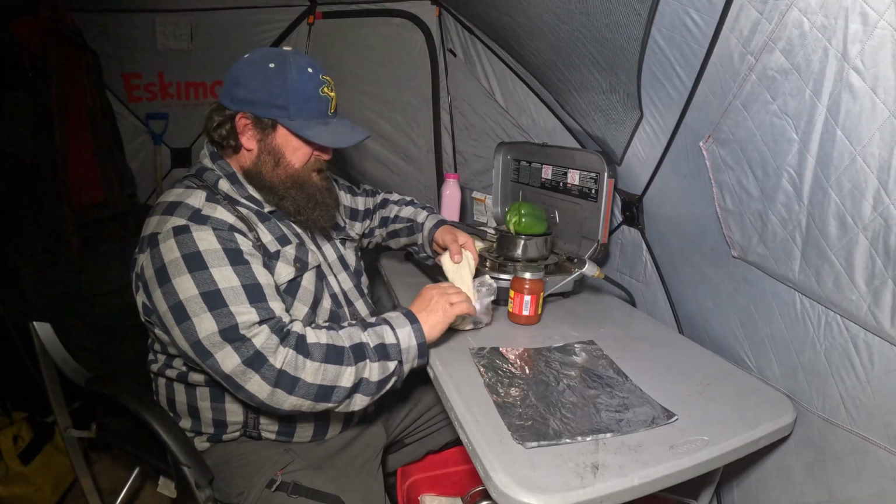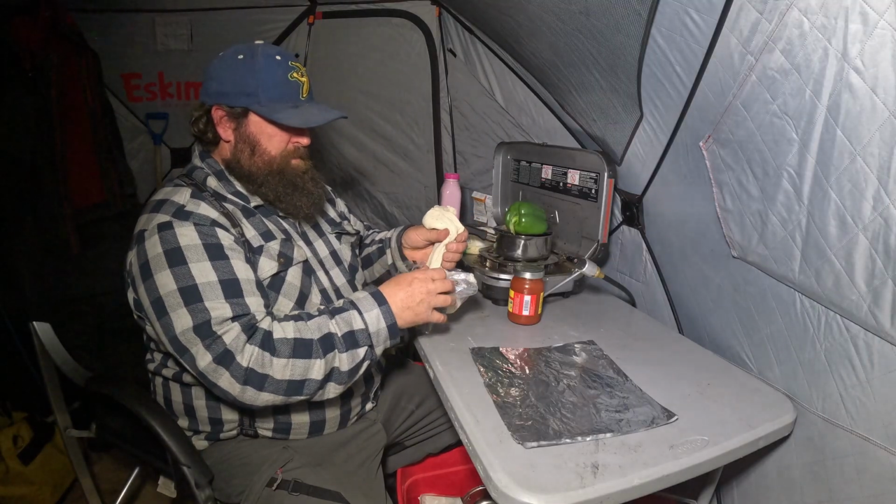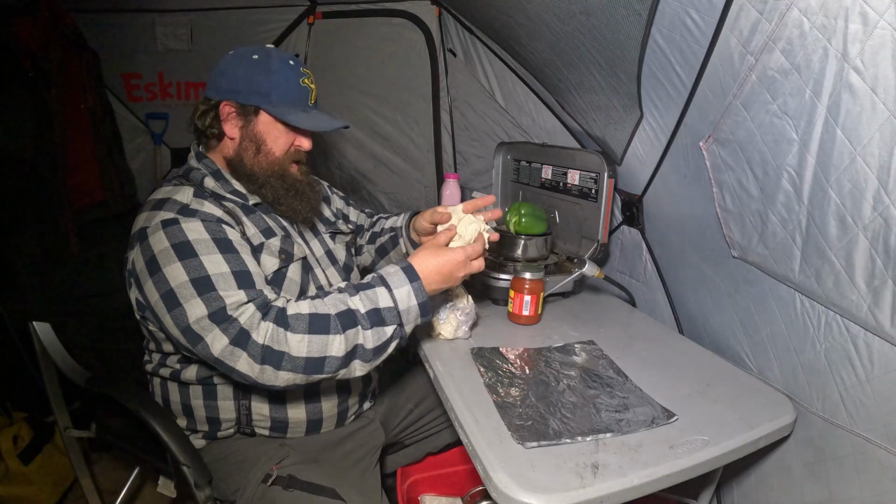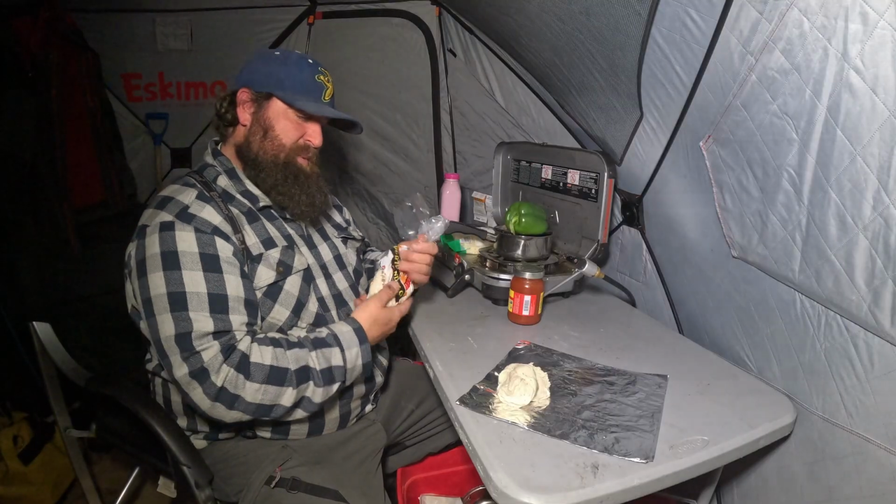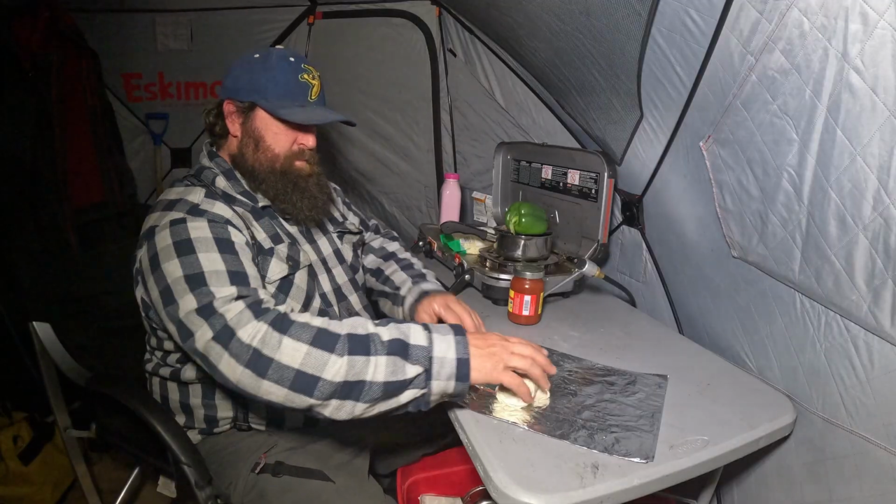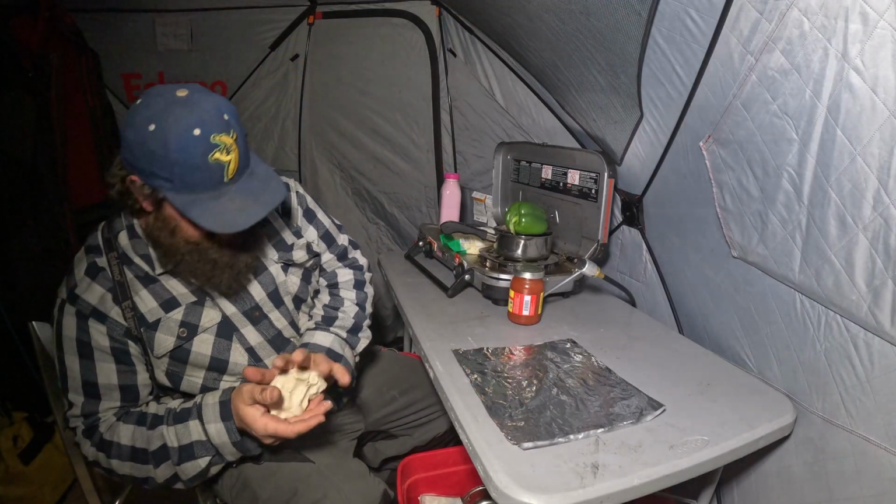A little sticky for some reason. There we go. Geez, that might even be a little too much. Yeah, that was a little bit under half. Man, it's sticky.